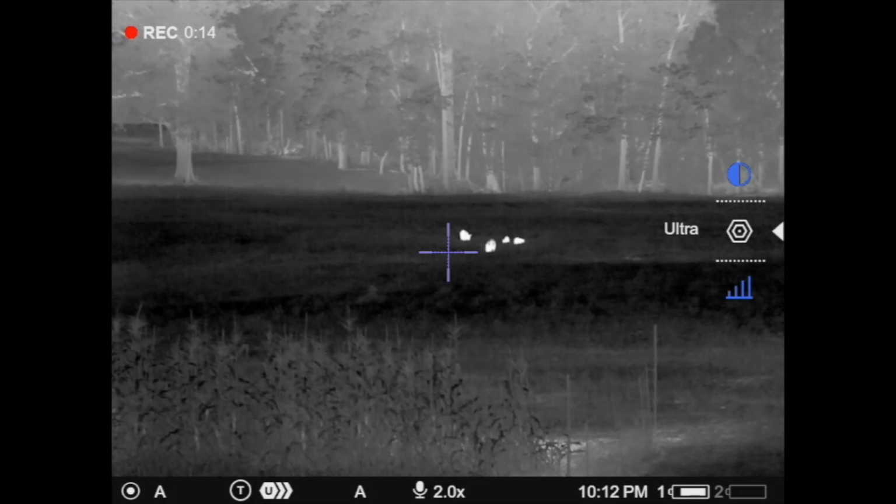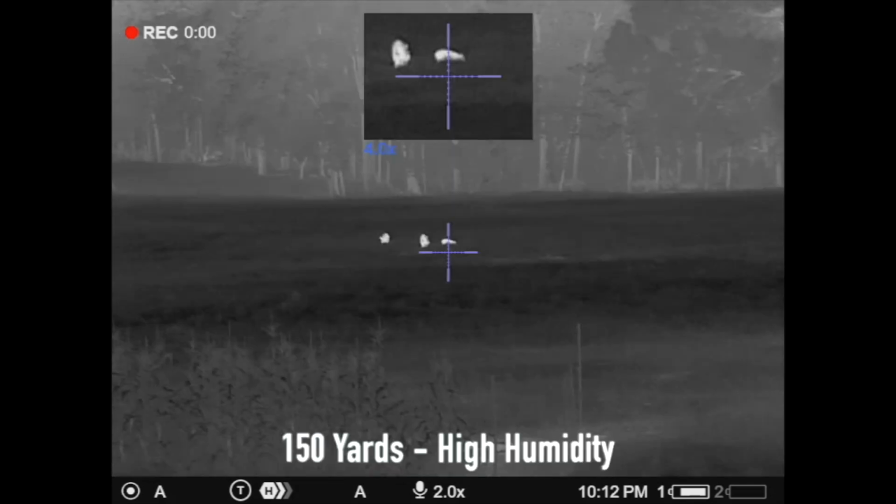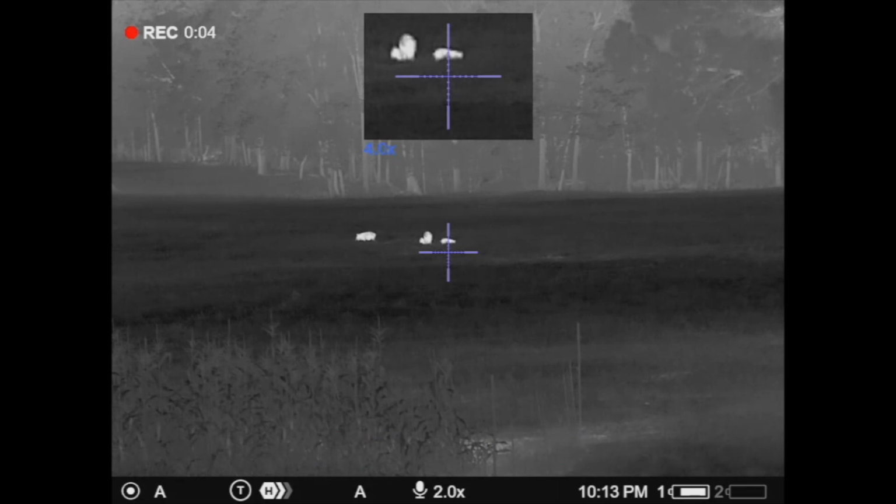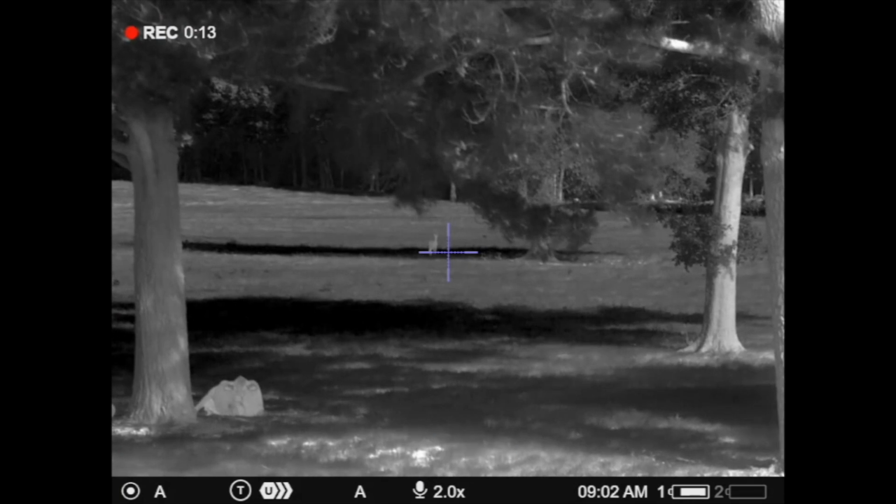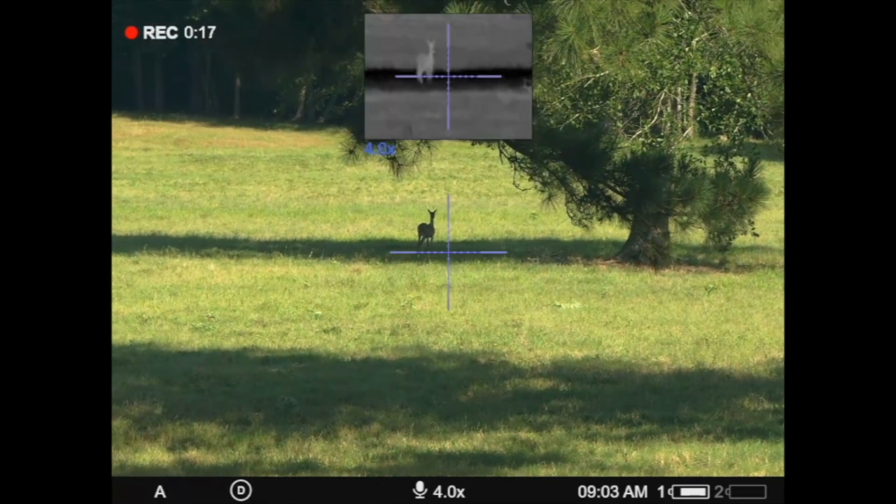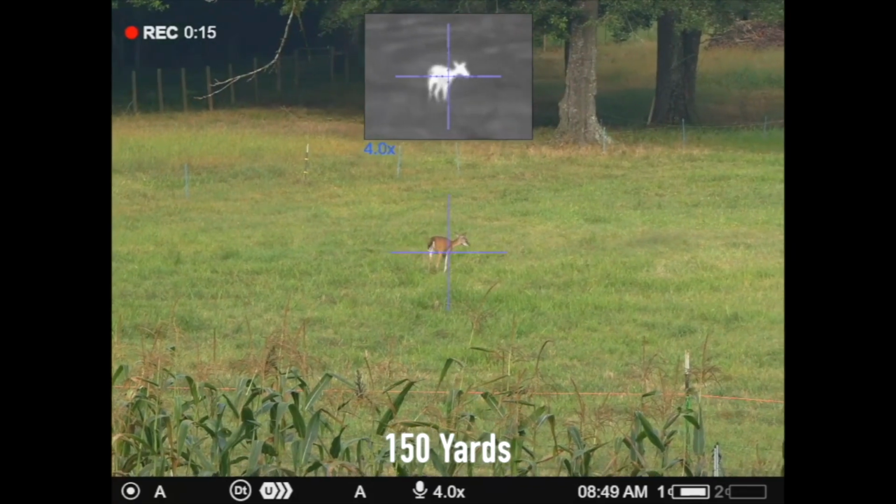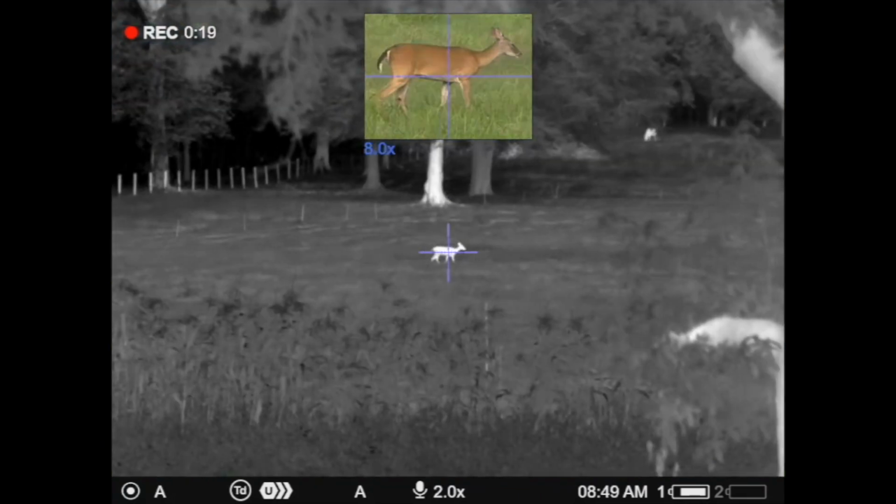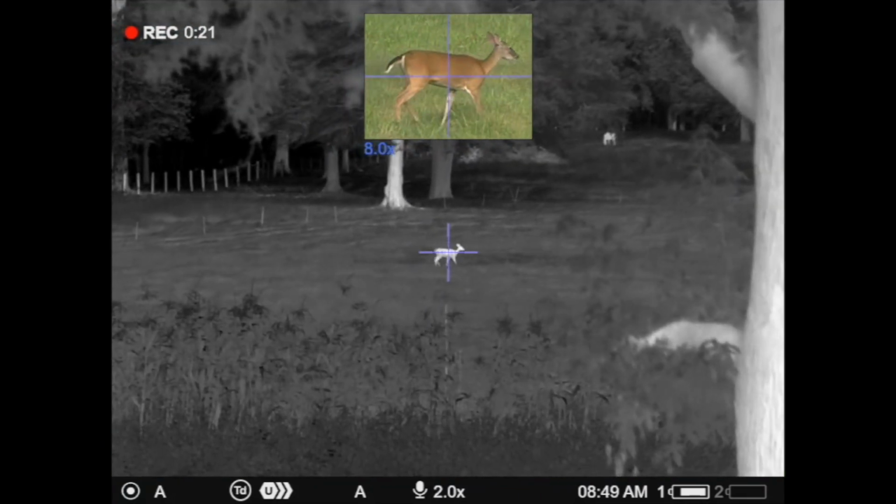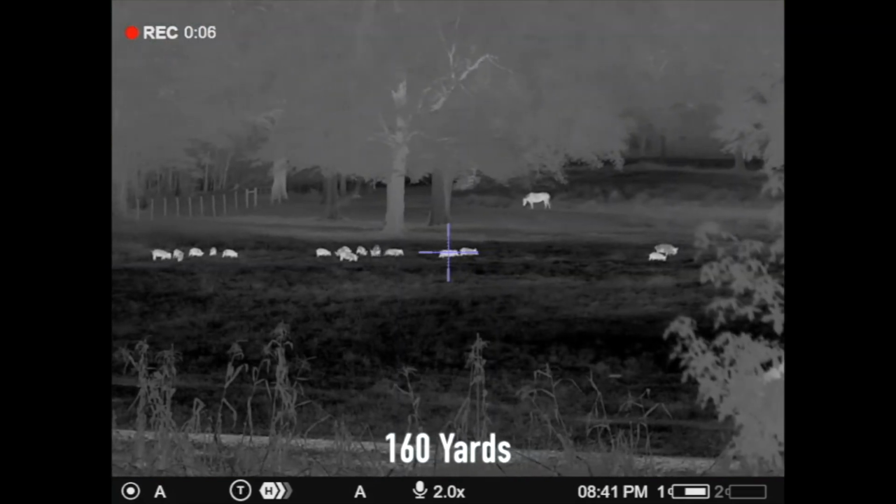Again, we've already talked about this, but I want to go over it again. The thermal portion of the DXP55 is a 2 power. It does have digital zoom, and it goes up to 16 power. The digital daytime portion is a 4 power, and it has digital zoom, and it goes up to 32 power. The field of view on the thermal channel is 65 feet horizontally at 100 yards. The field of view on the digital daytime portion is 32 feet at 100 yards.